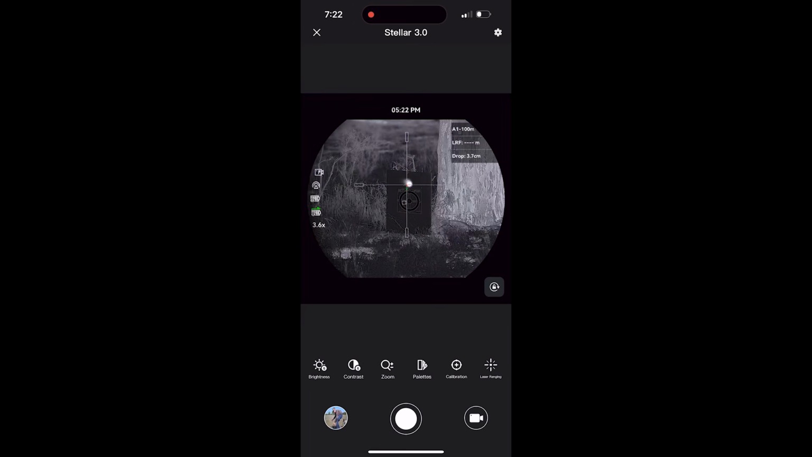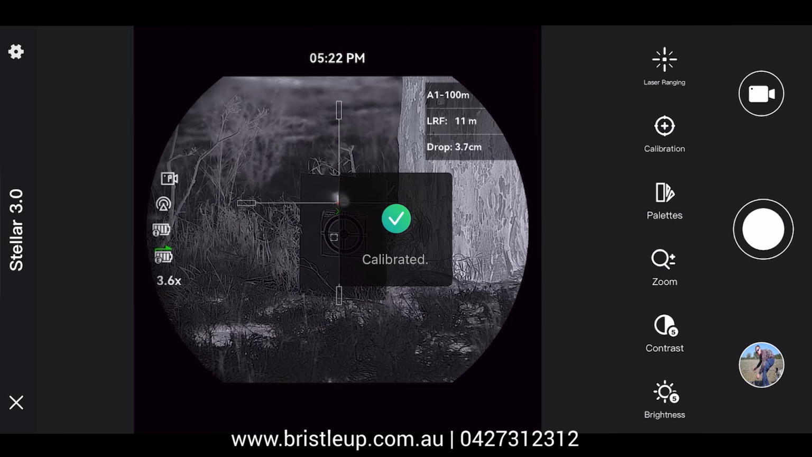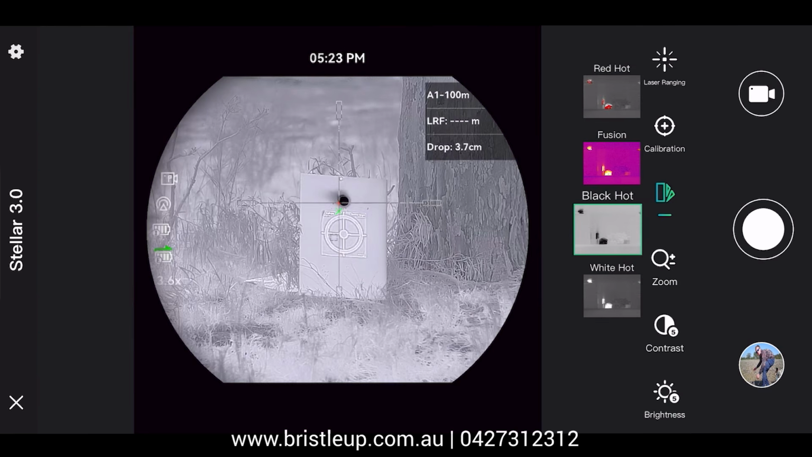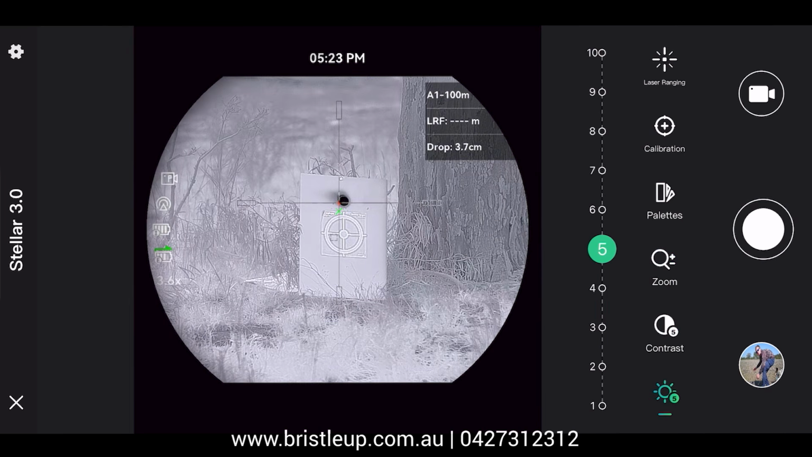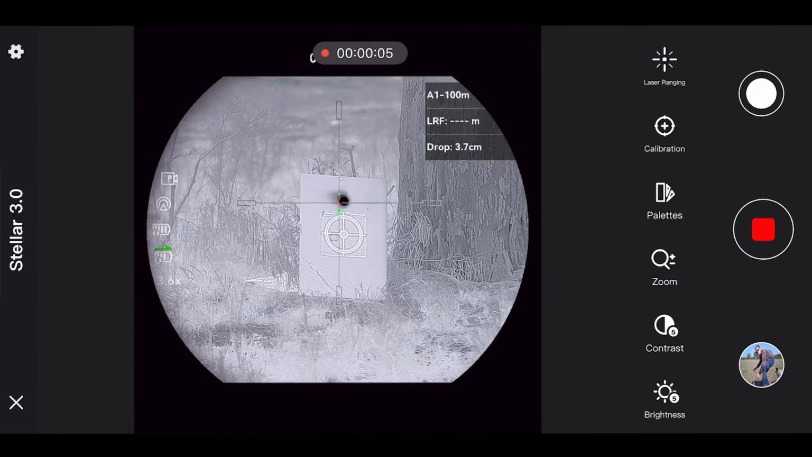And then from in here, we can actually see what the scope sees. We can do a laser range find, we can do a manual calibration, we can change color palettes, and we can zoom in and out, and we can change the contrast and brightness. We can also do a video recording, so if we tap the little symbol at the top and switch it over to camera, we can then do a recording that will save to your phone or tablet.